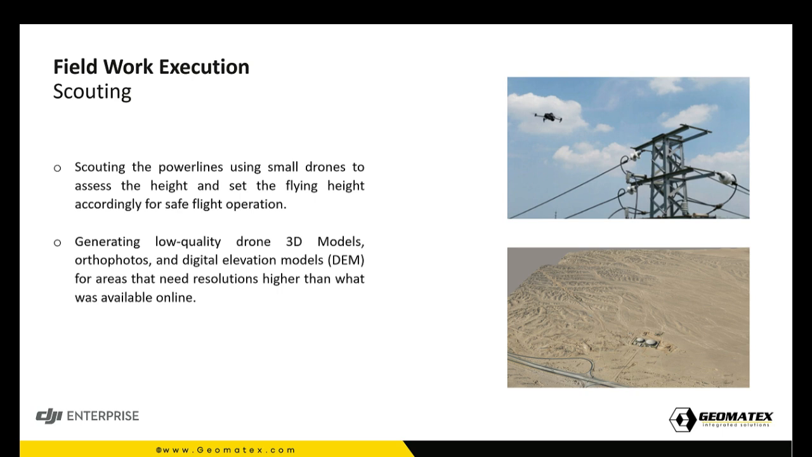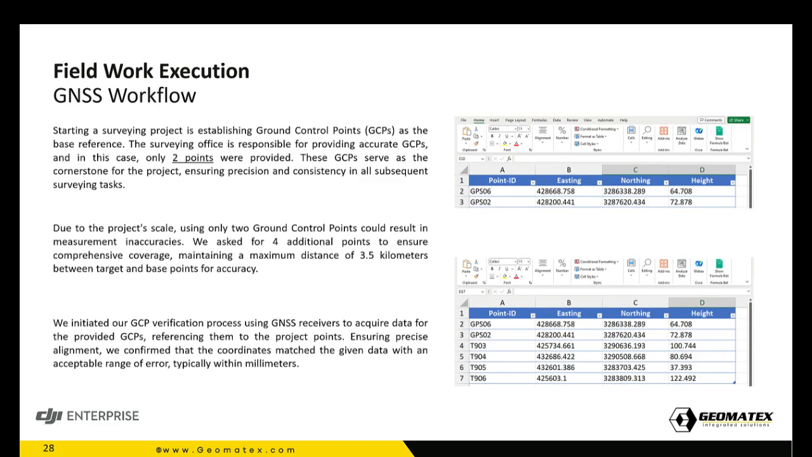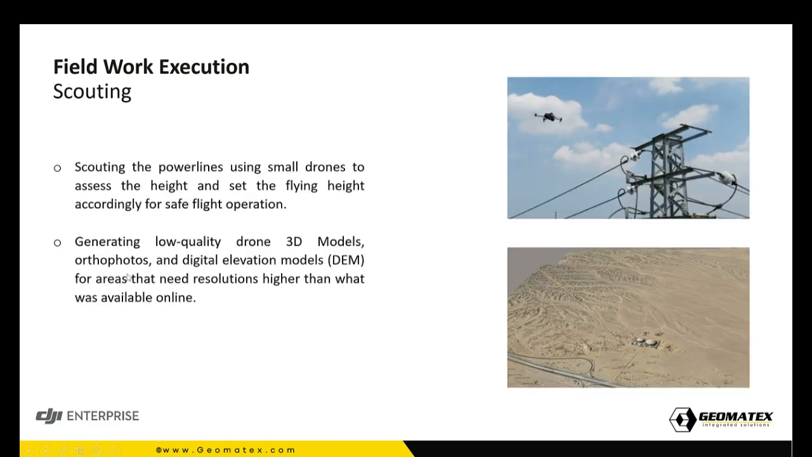We used M3E to measure the height, and also we did a very interesting 3D model, a digital elevation model for some areas, to give to the remote controller of the M300 to respect the terrain and apply terrain follow when there are high altitude differences.